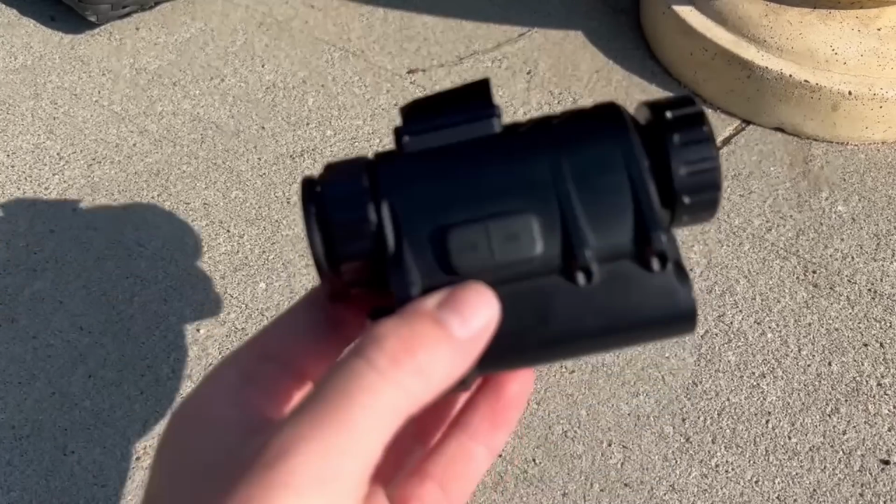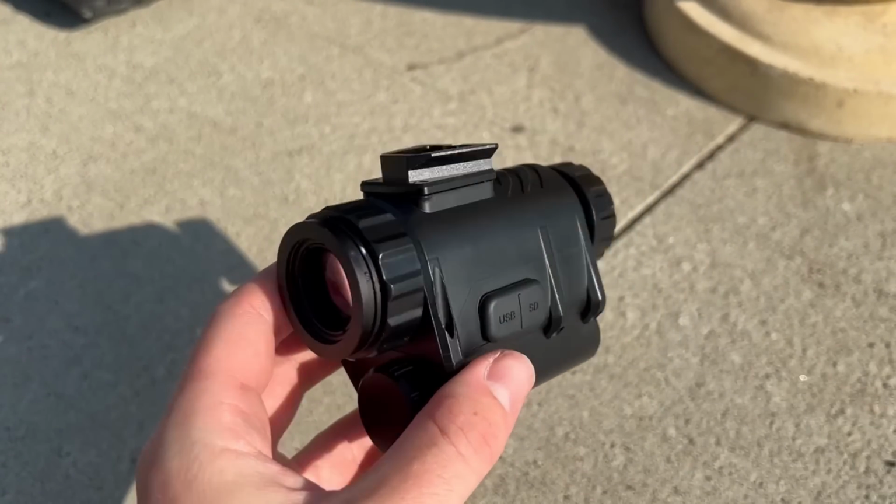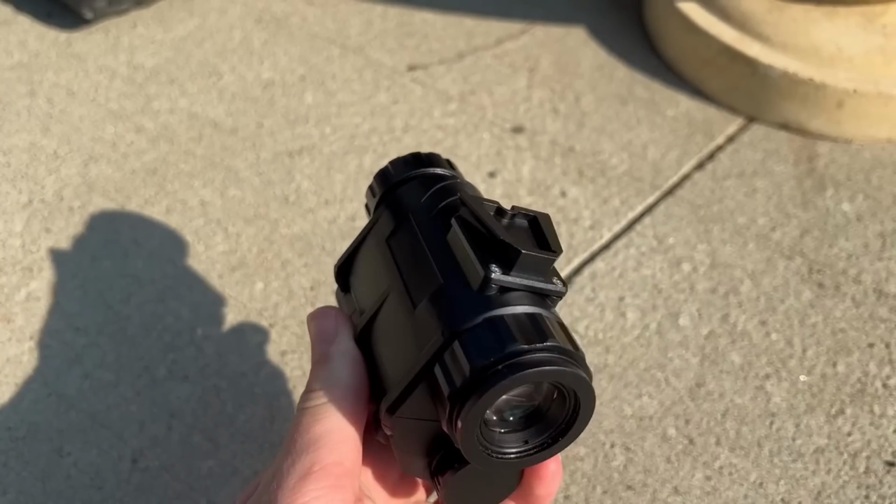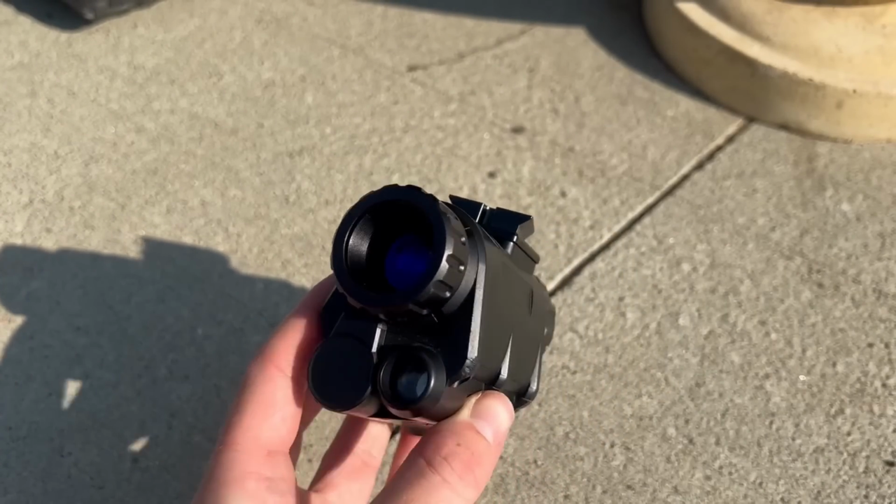I will also be comparing this to the NVG30, as it is my current favorite budget NVG. These go for around $400 to $500 depending on where you look and are color digital monoculars.